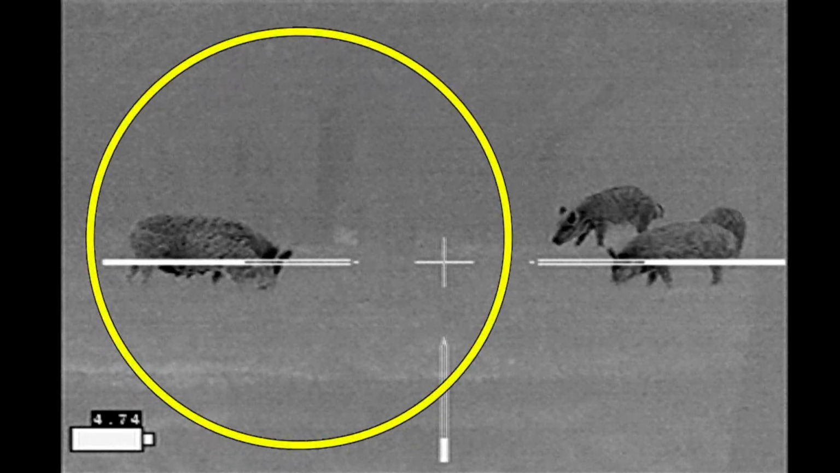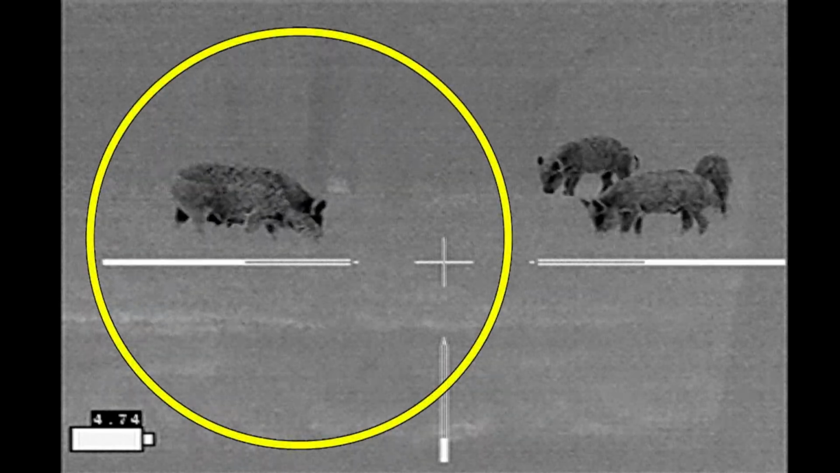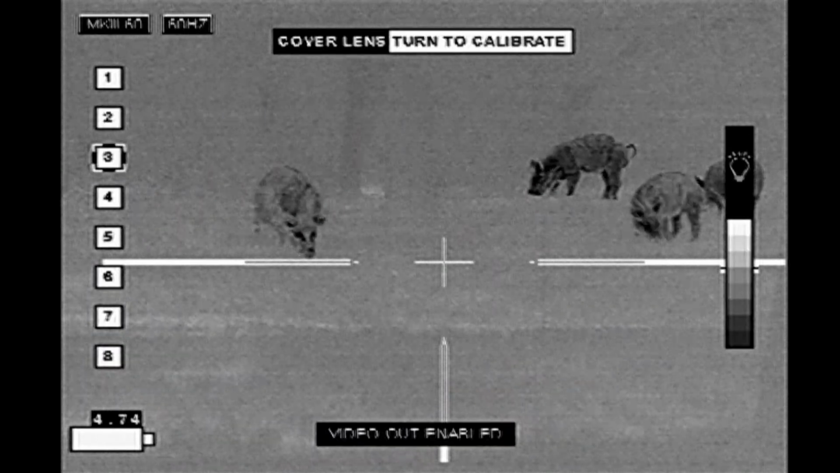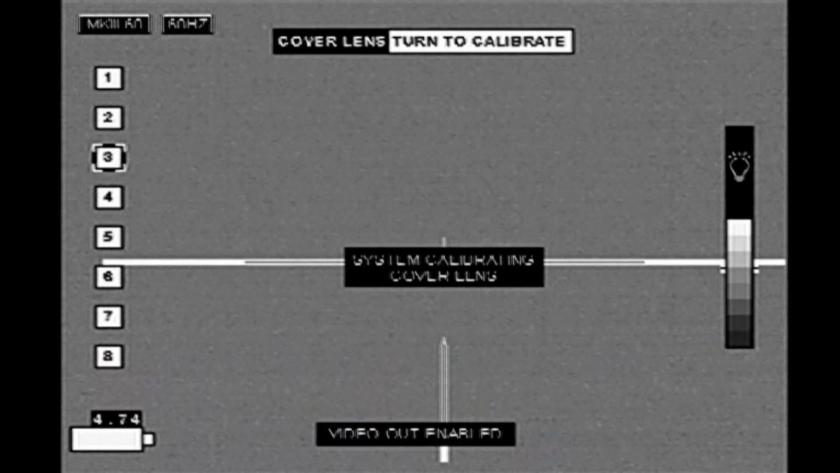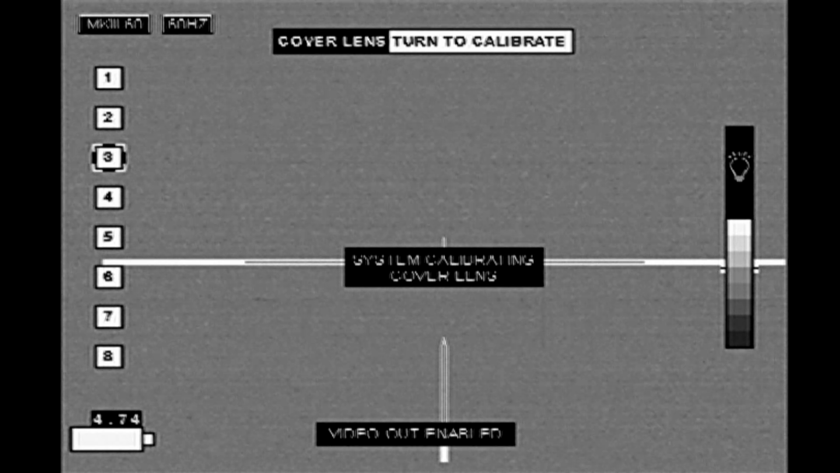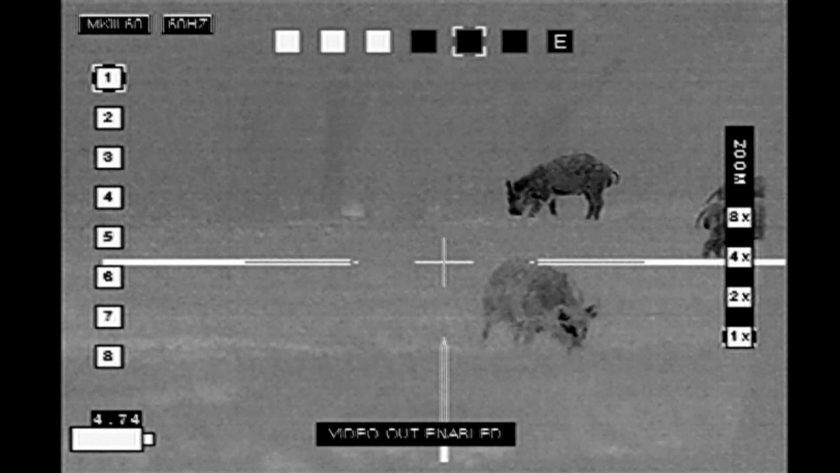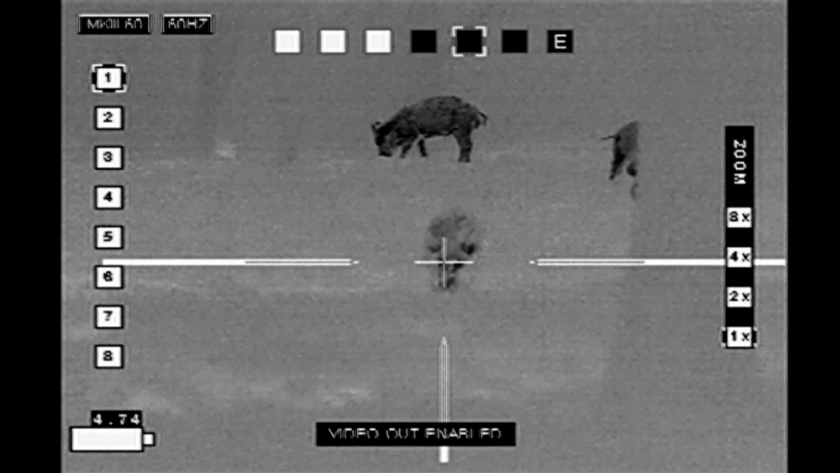That's going to be a great big sow. She's definitely going to be one of my targets. I go ahead and nuke the scope to try to get a better image. I figure I'm going to be shooting pretty soon. And as I come out of nuke, she is headed in my direction.